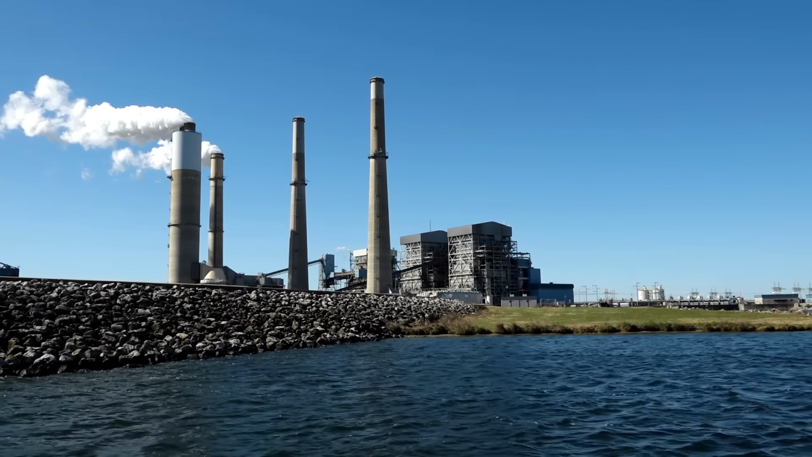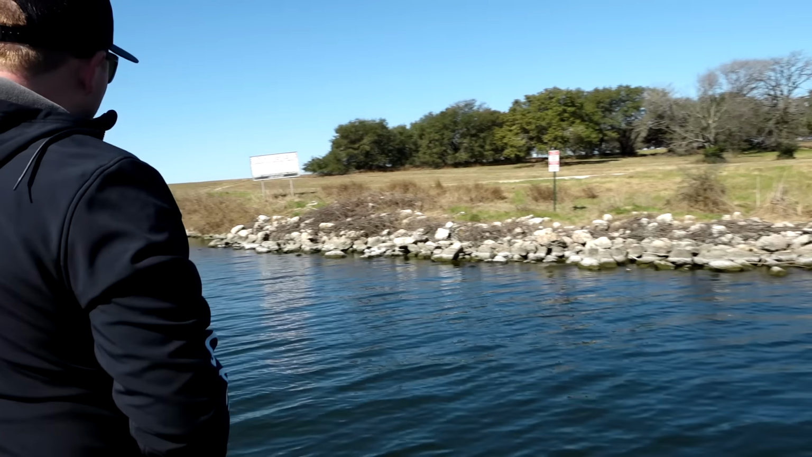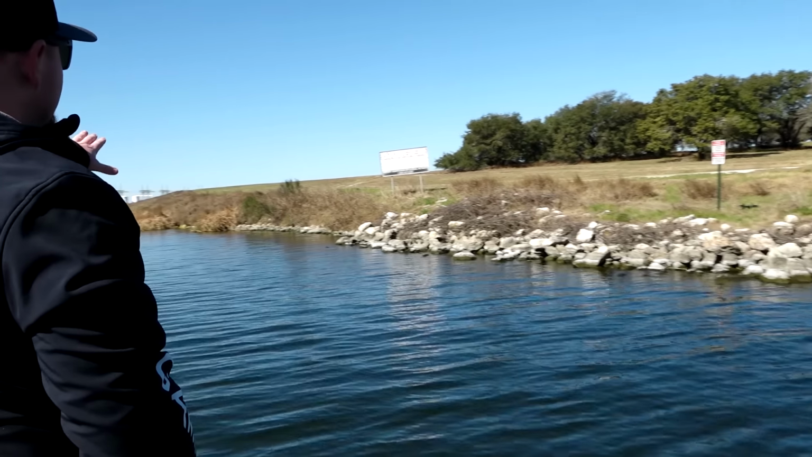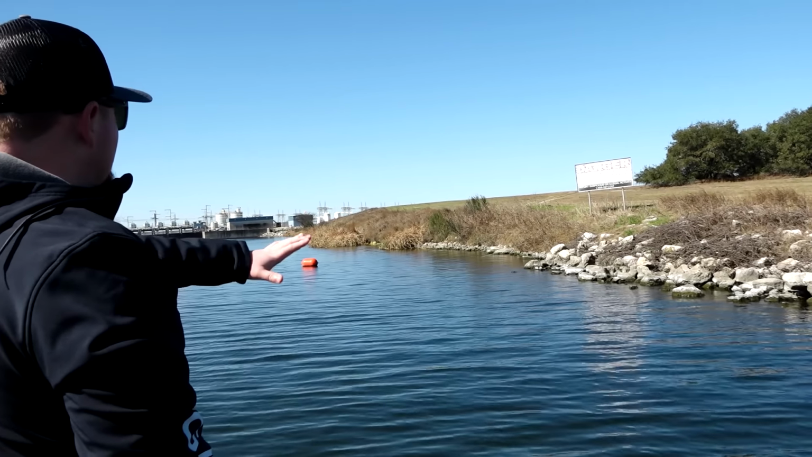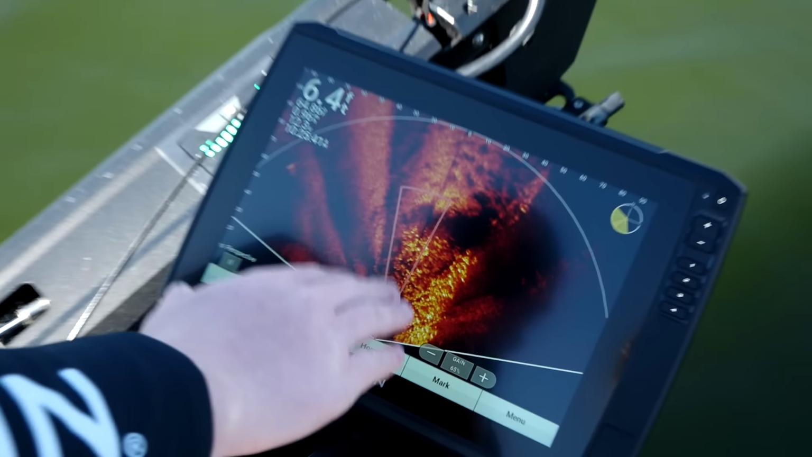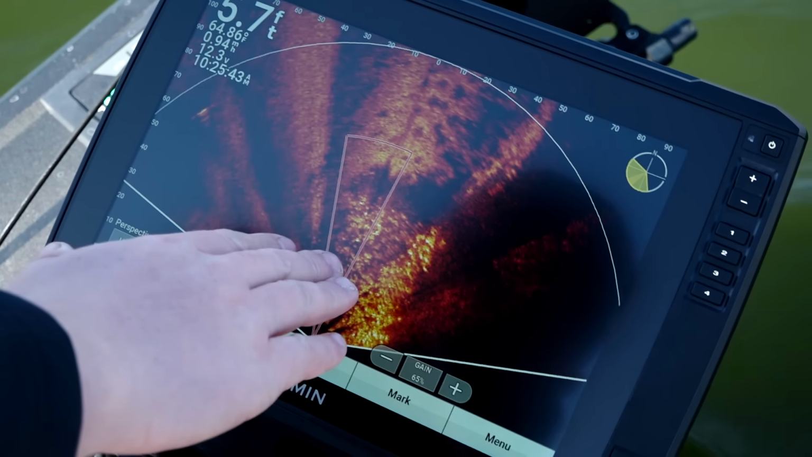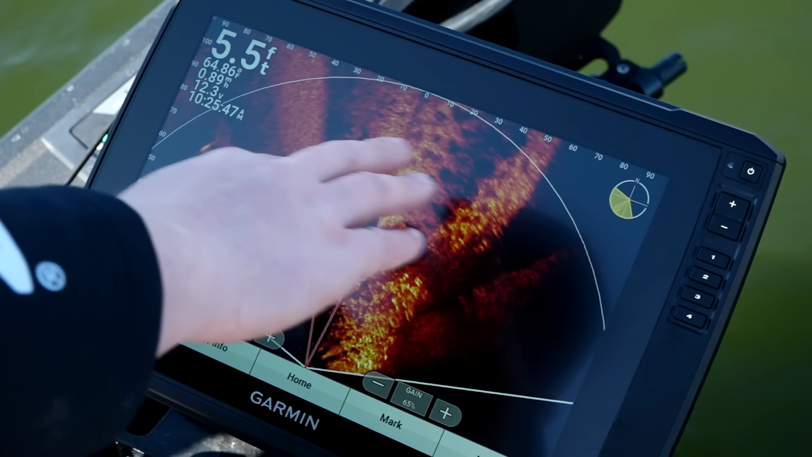All right, we're right here at the power plant intake, and you can see there's a rock break wall right here, and a little bit farther down there's some reeds. So that bottom composition is going to change from really hard rock bottom to more of a soft composition. You can see right here on Livescope that really good return where it's really hard is going to give you a brighter image, and then it transitions over to that softer, more silty mud.